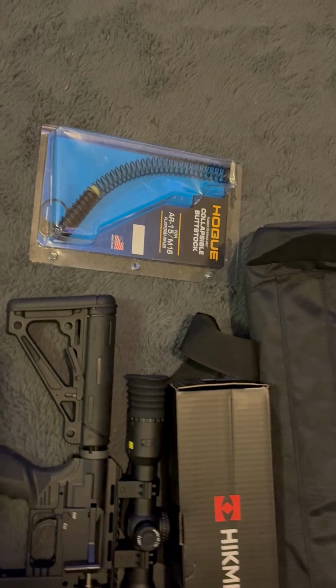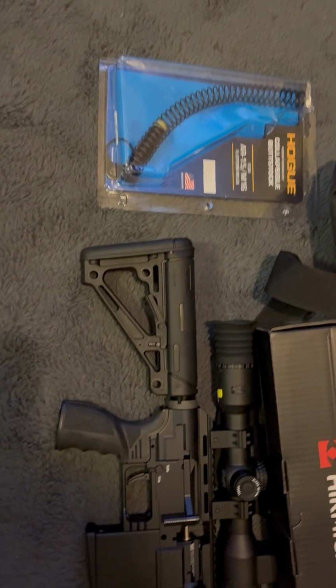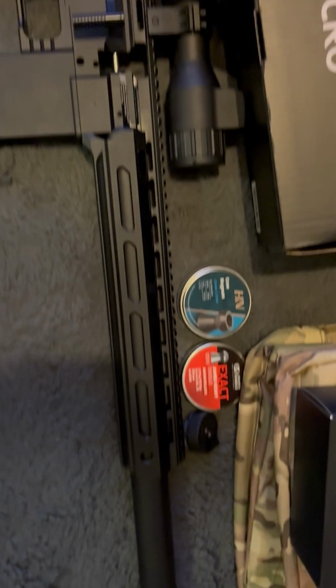Then got the Hogue M16 AR-15 rear stock for that. That doesn't come with it. The DRS doesn't come with it at all, as we all know. That's been put on. Got a couple of rounds there.